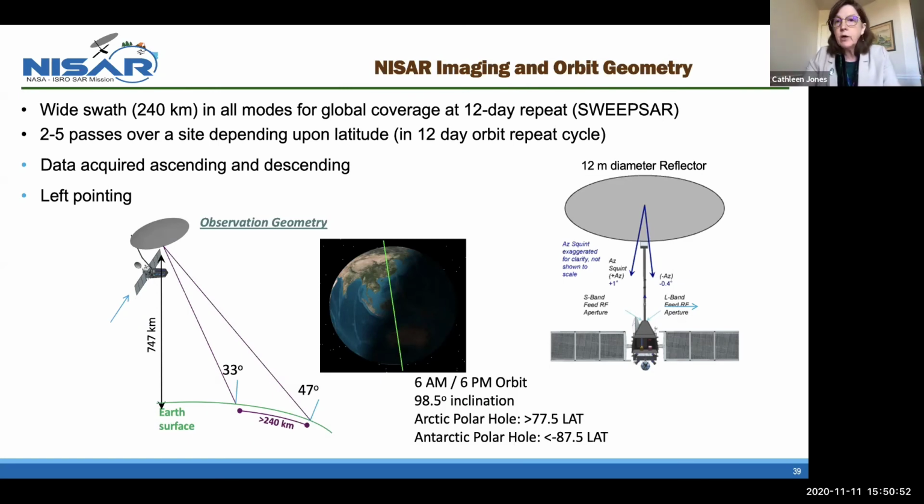It will have a 12-day orbital repeat cycle, which means that any point on the land will have between 2 and 5 overpasses. Depending upon the latitude, you'll get more orbit overlap at high latitude, so you'll get more passes during that 12-day period. They won't be from exactly the same imaging geometry, but they do image the surface more often. And then data will be acquired on every orbit, ascending and descending.